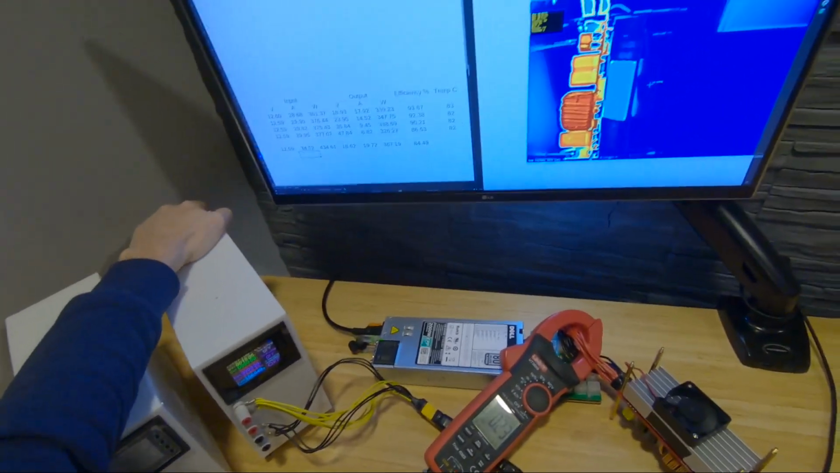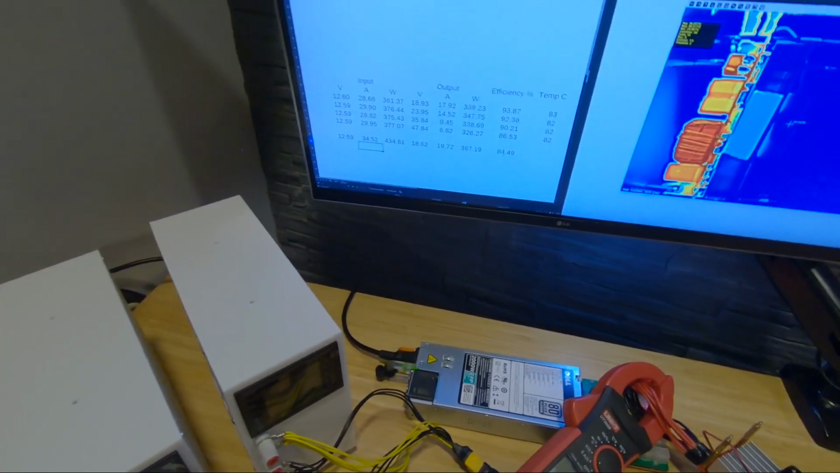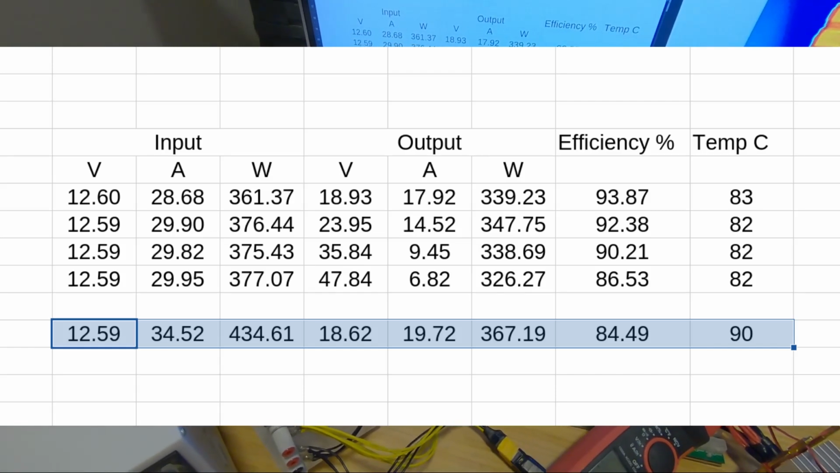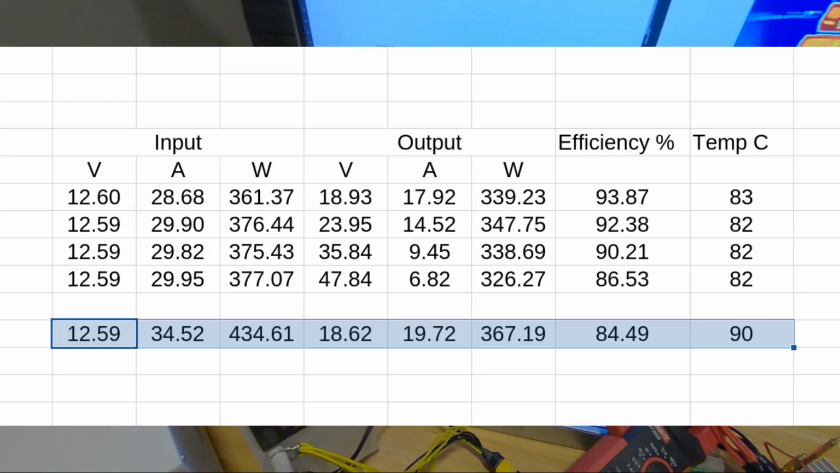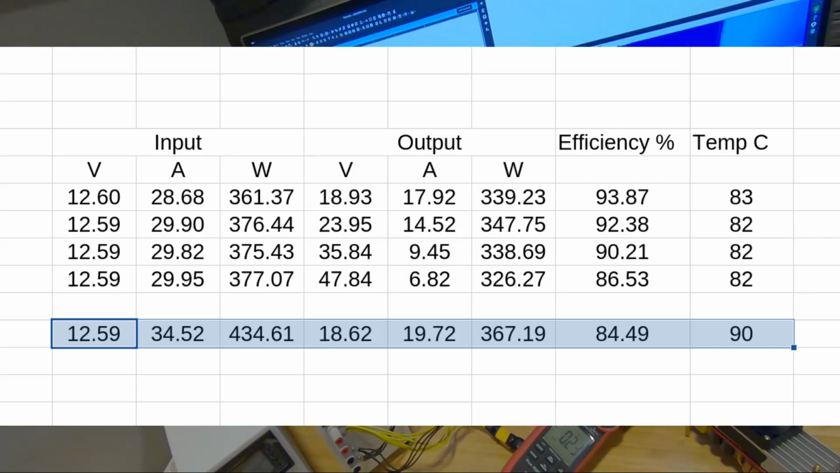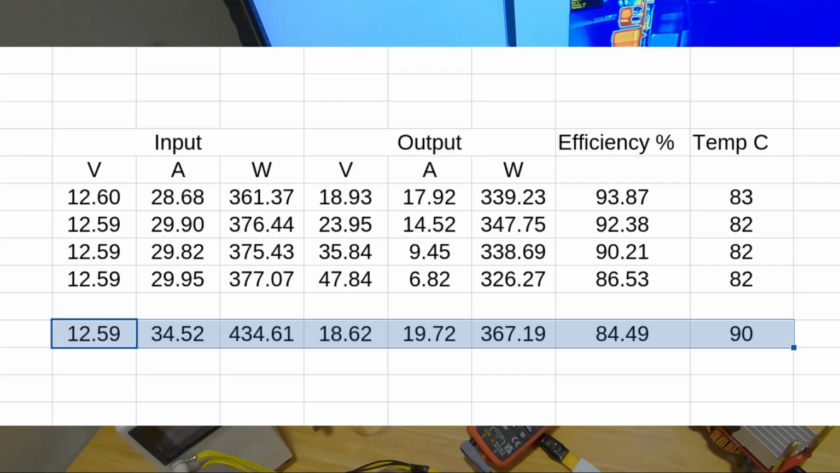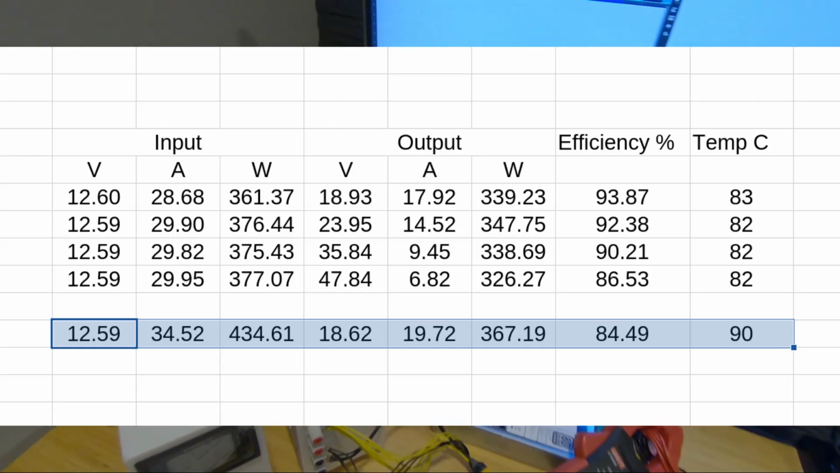Let's go for a quick conclusion. So the efficiency is 84.5%, and we increased by 5 amps. And we lost a large amount of efficiency, almost 9%. We gained only 30 watts.